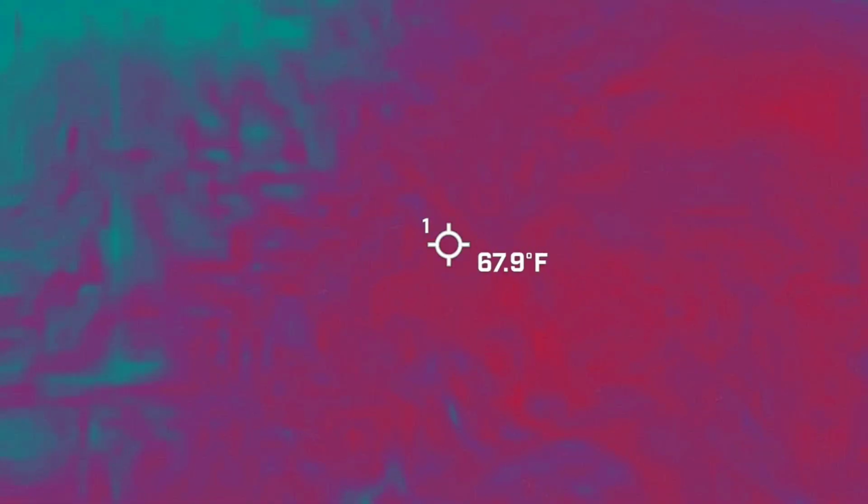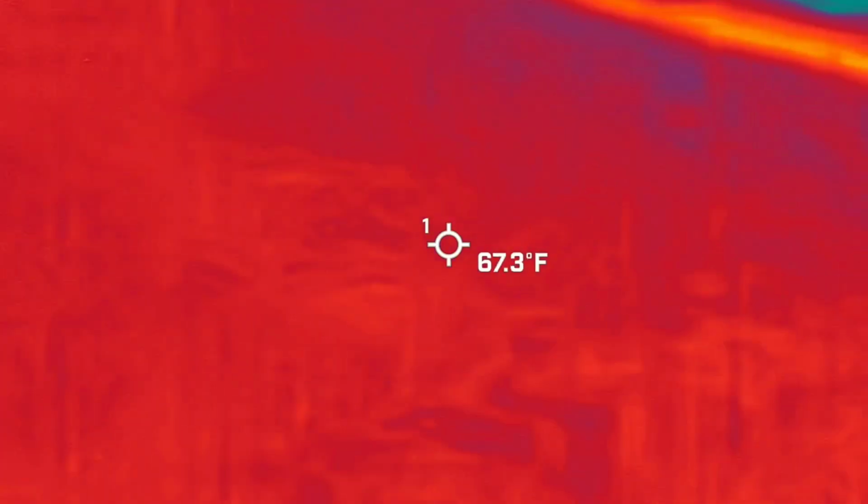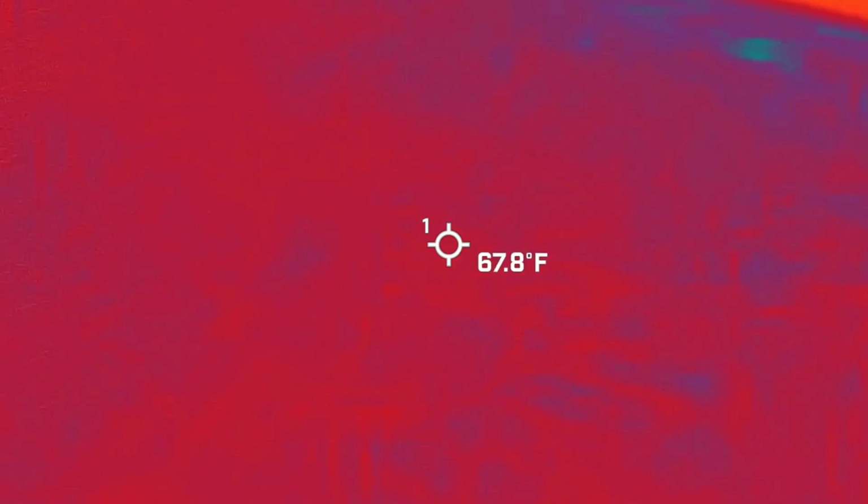Perfect. The reason why I use green is because the infrared camera that I use is purple. So that way you guys know your difference. But anyway, once we're done, I'm going to keep you in for about 10 minutes. You're going to stay seated. You're going to be a little disoriented. The vision's going to have to get used to the lighting again.